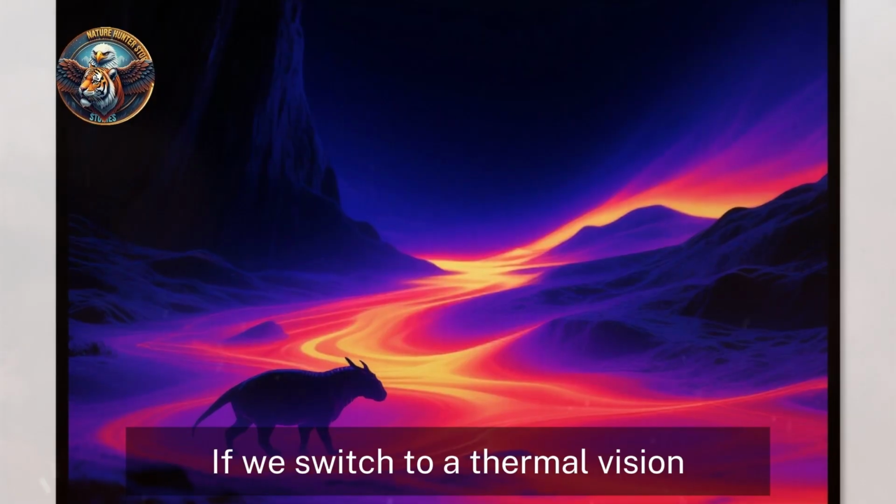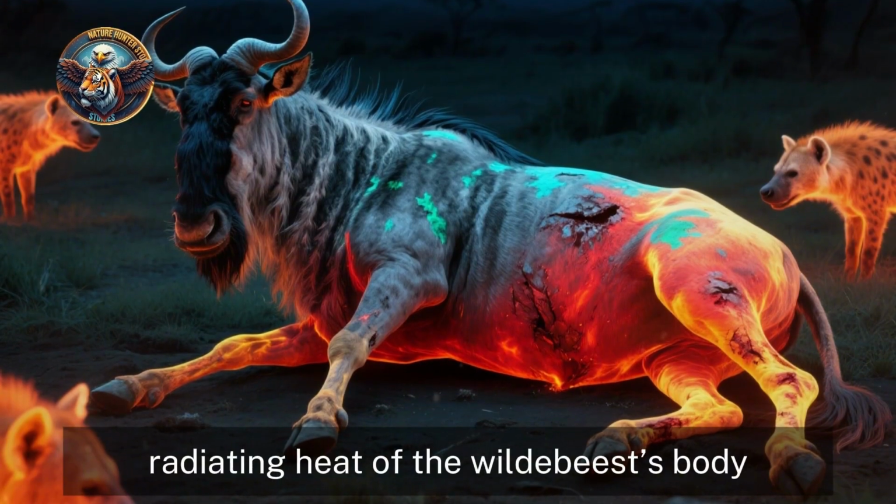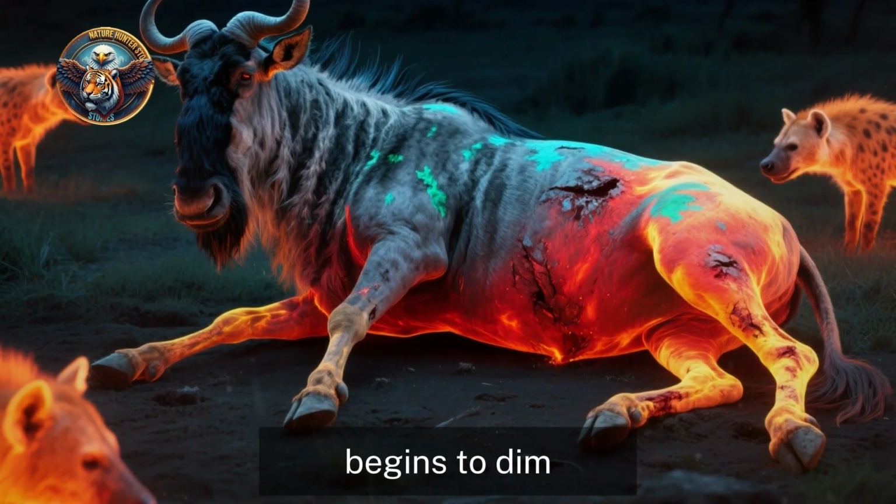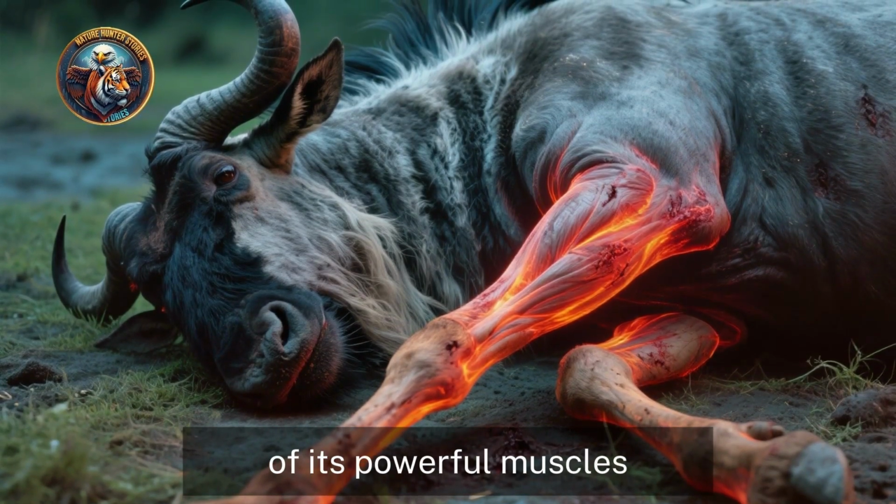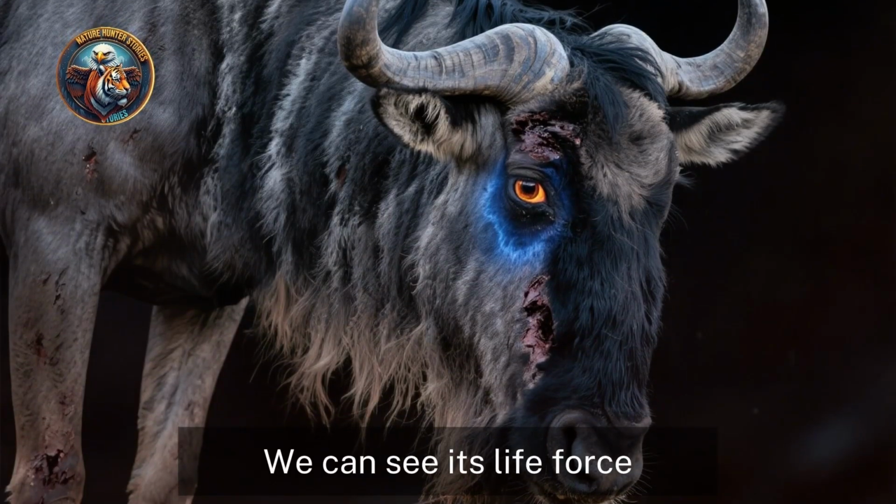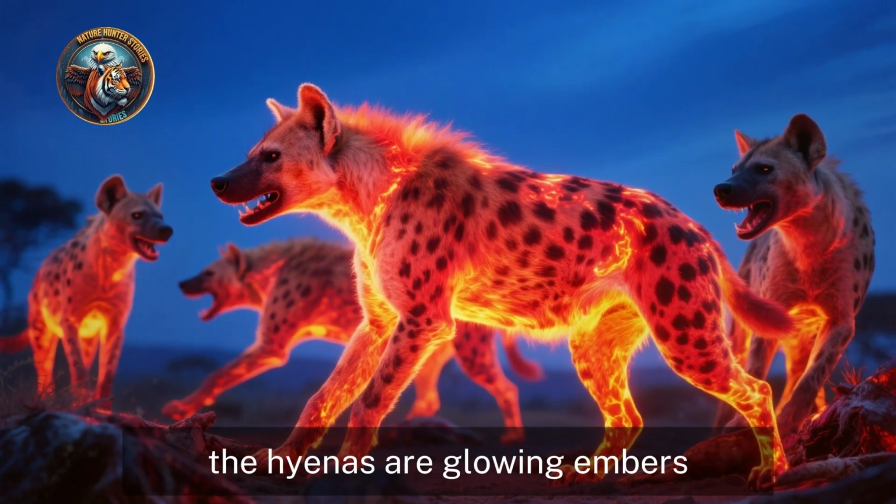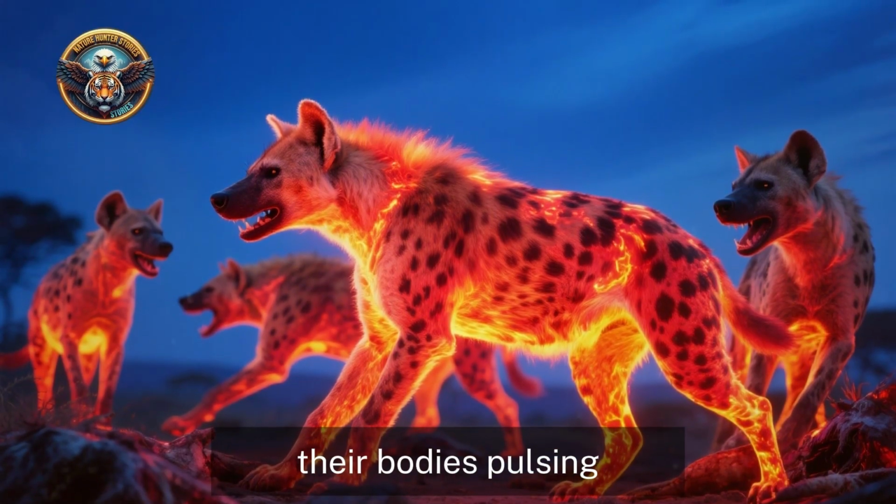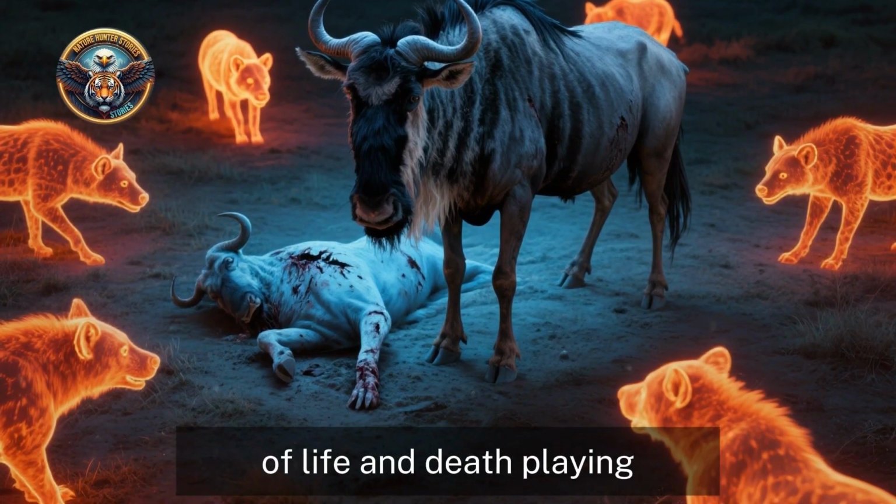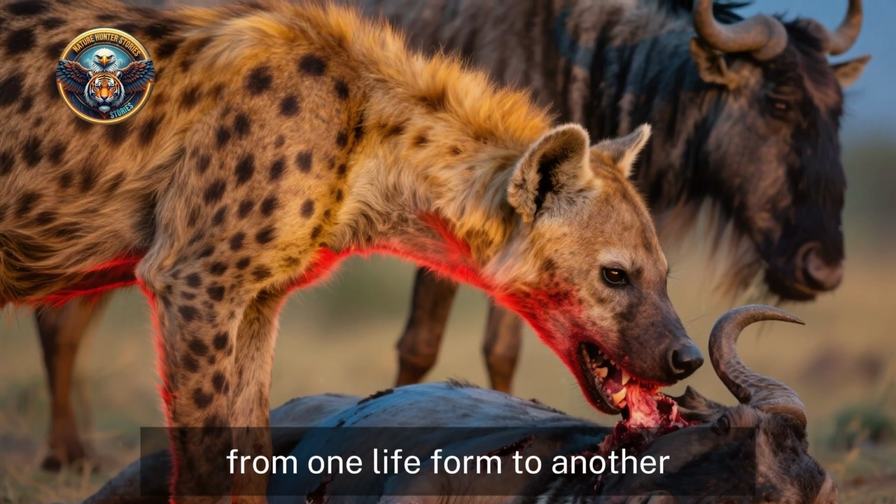If we switch to a thermal vision perspective, the story becomes even clearer. The bright, radiating heat of the wildebeest's body, a beacon of life just minutes ago, begins to dim. The thermal signature of its powerful muscles, once burning hot from the chase, starts to cool as movement slows. We can see its life force, its metabolic fire, literally fading. In stark contrast, the hyenas are glowing embers, their bodies pulsing with the heat of exertion and anticipation. The thermal camera reveals the stark physics of life and death playing out on the plains. The transfer of energy is about to take place, from one life form to another.